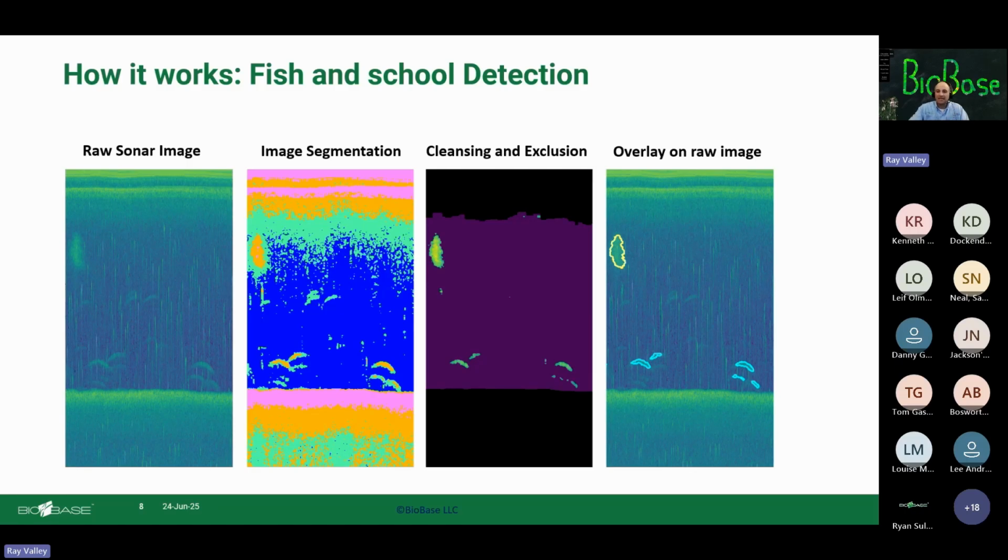So anything that is in the orange here has a significant amount of backscatter or energy return that is probably either a fish or a school. And the faint or green arches may be small fish, or, like I was saying before, insects or zooplankton.